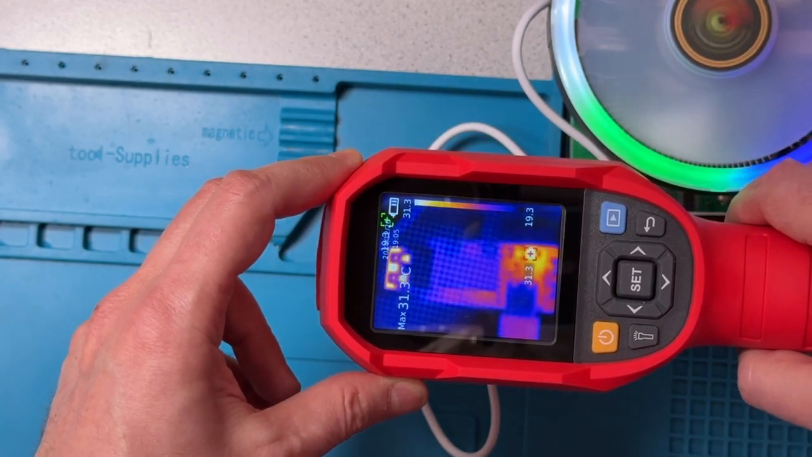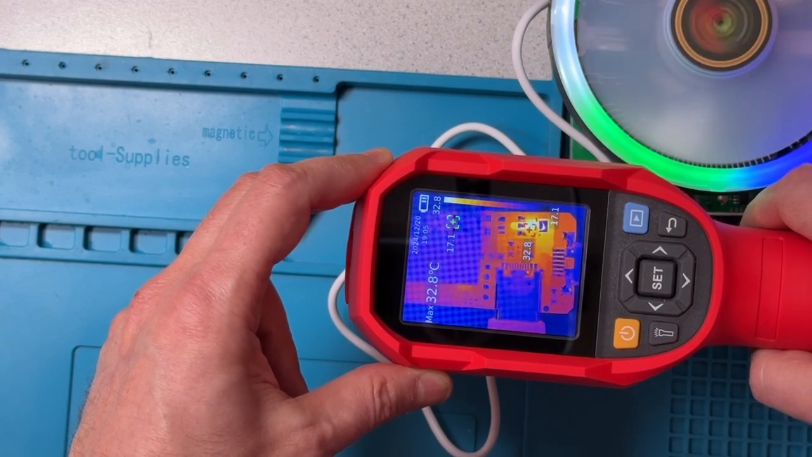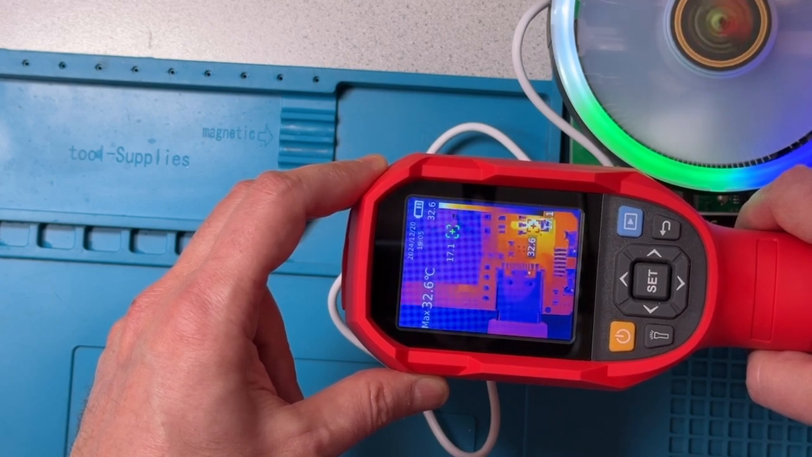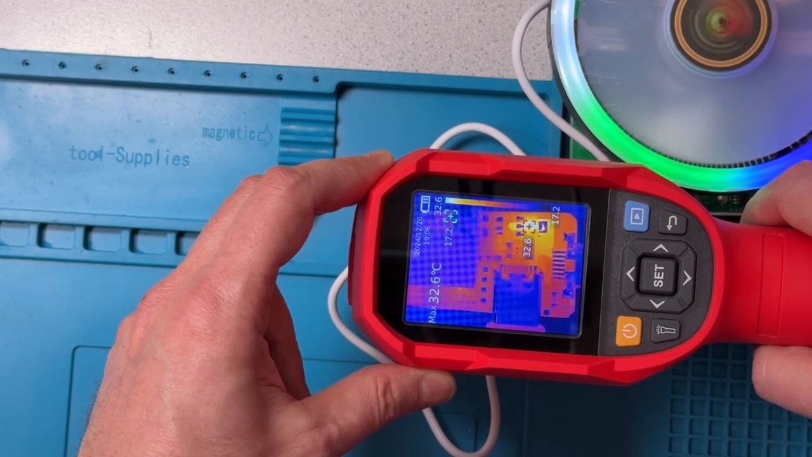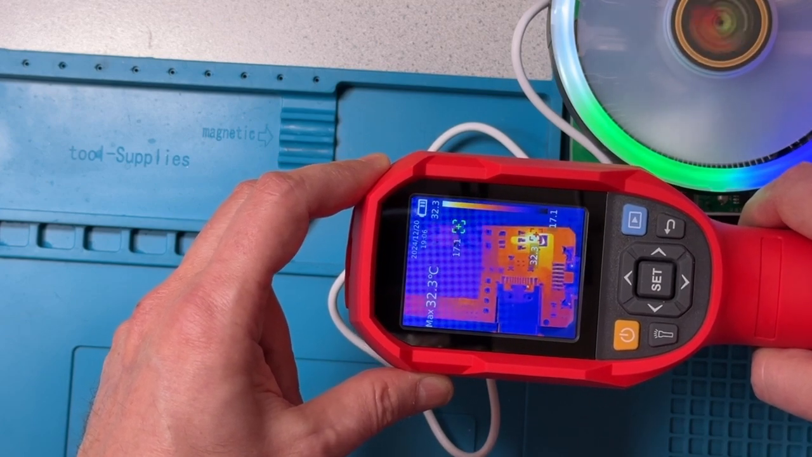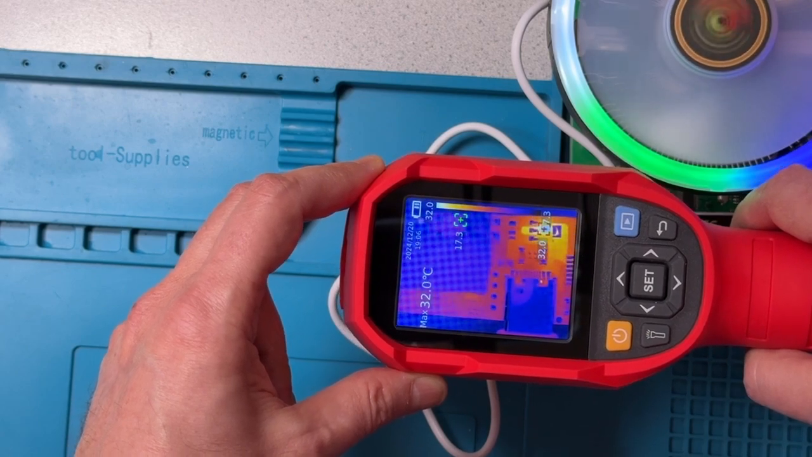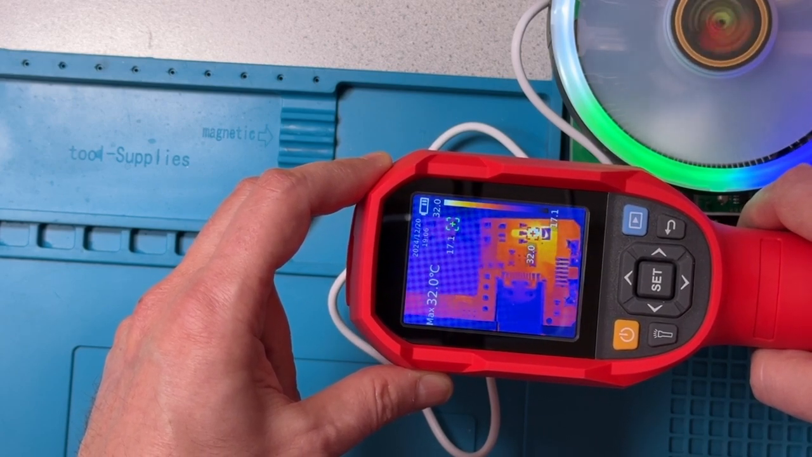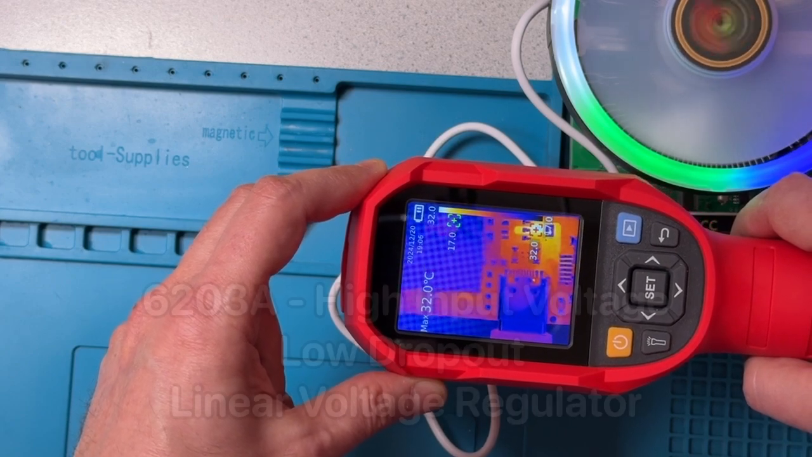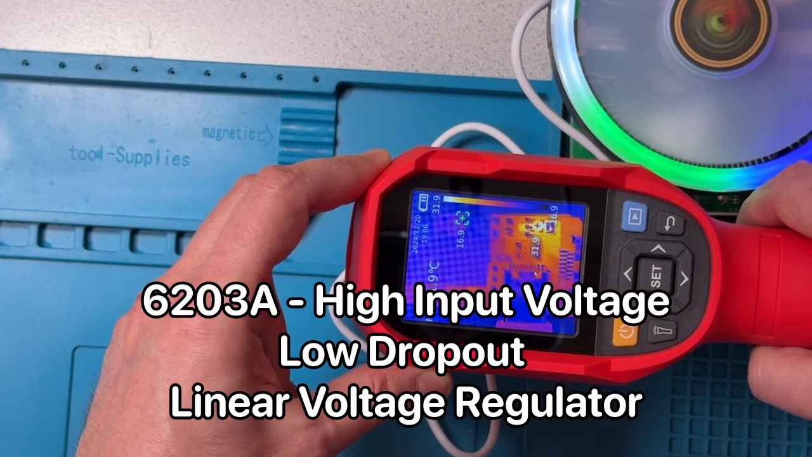We can't really make things out. But as we get down to the right distance, where the macro lens is at the right focal length, we really can see we have very good resolution here, very crisp picture because of the thermal activity that's going on on the board. And so it's given us some very clear delineated lines. And the component that has warmed up is the voltage regulation chip on the power delivery board. So that's with the macro lens.